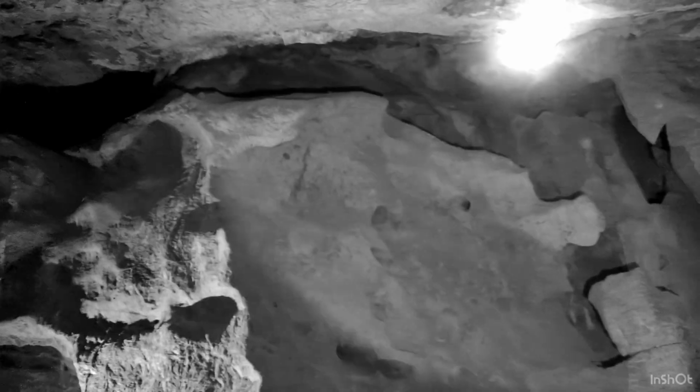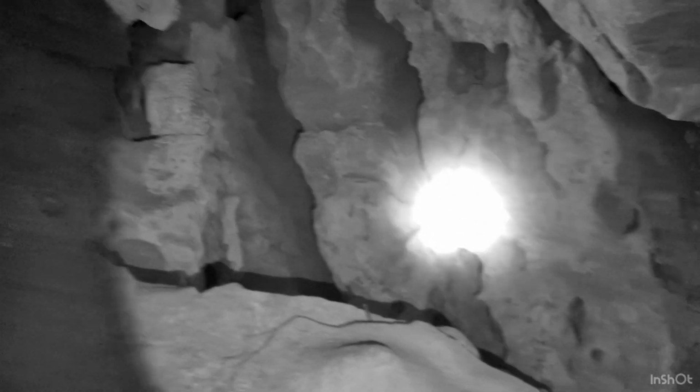But in that last room, I talked to you all a bit about the guy who destroyed a lot of parts of this cave. In this room, I want to talk to you about the guy who really made an effort to save this cave. His name was Frank Schmidt. He was originally from Germany, but he came over here. He went on one of those Solomon Lick tours.